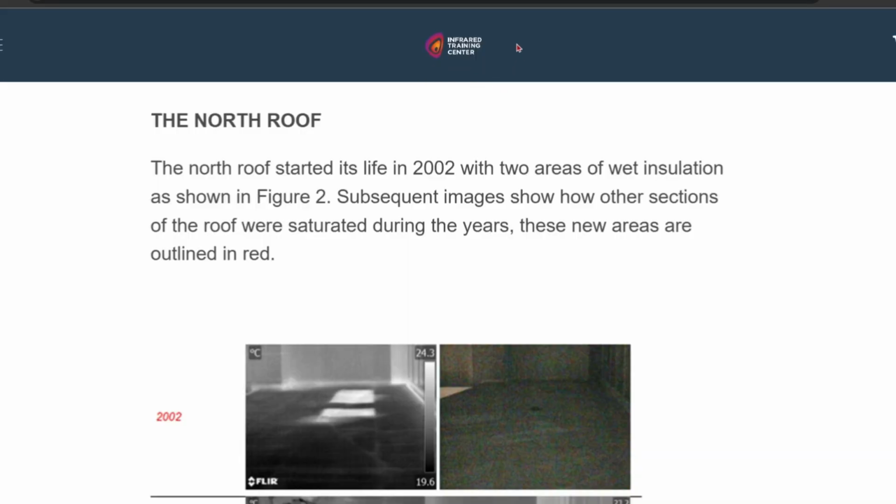Yeah, no, that's a really good caveat, and also why I'm sharing this site specifically, because it comes to the training. Infrared Training Center is a really good site to get the training, get the knowledge of, okay, here are the images as far as thermal images, but what does that mean?